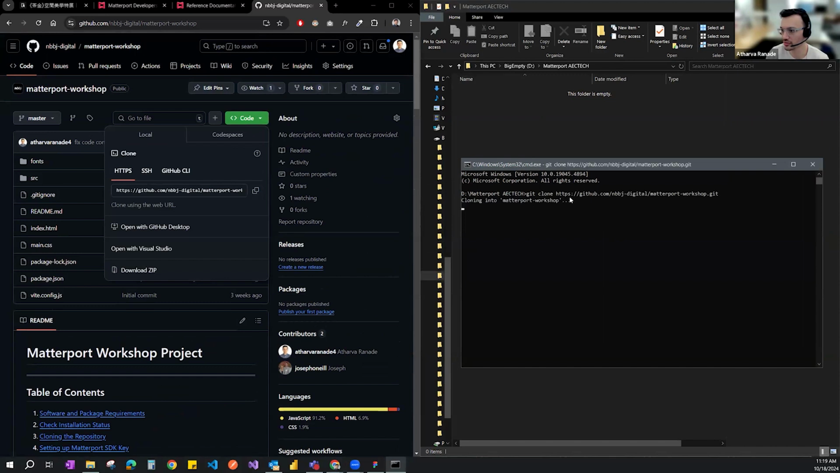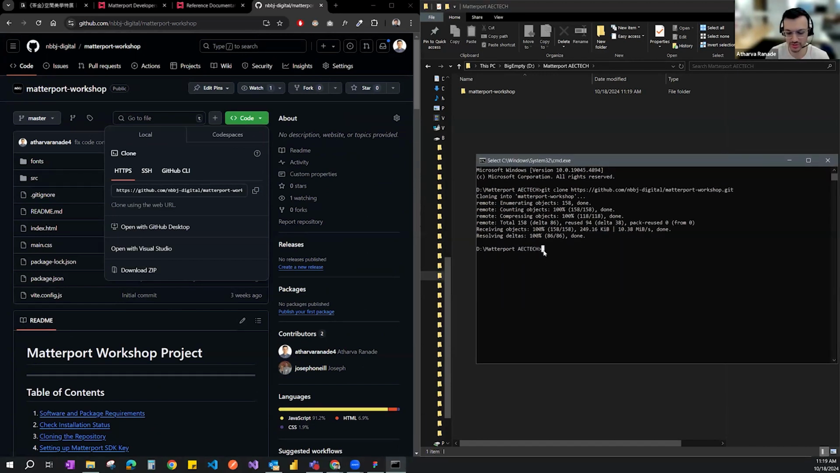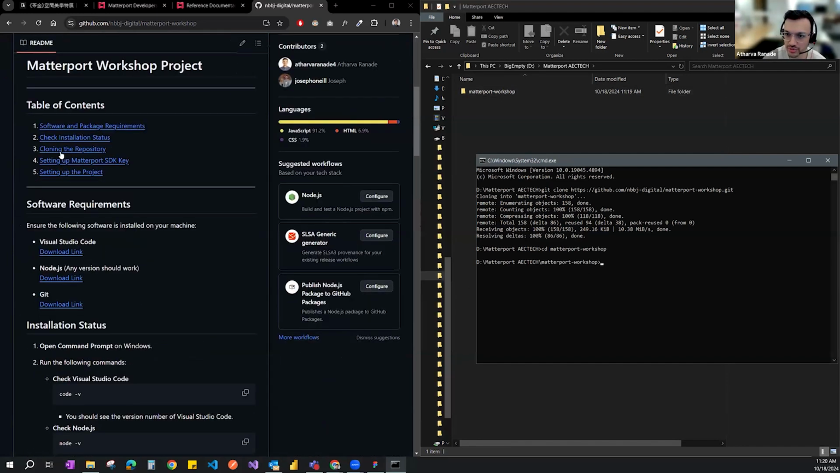So in that way, we have cloned the repository at that specific location. So it's pretty easy. And then the next step would just be to do cd, and then navigating to the location of the repository. So that would be step 2.